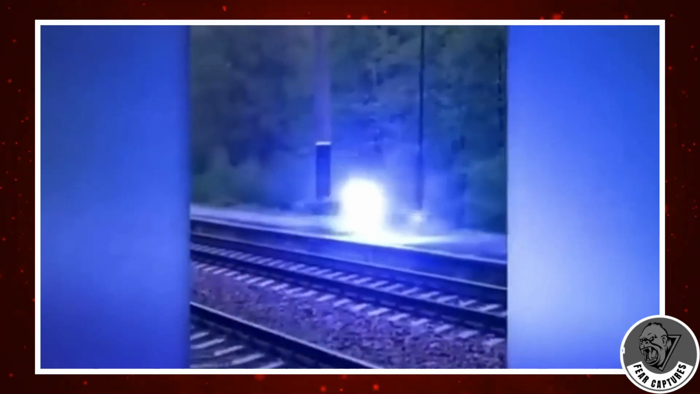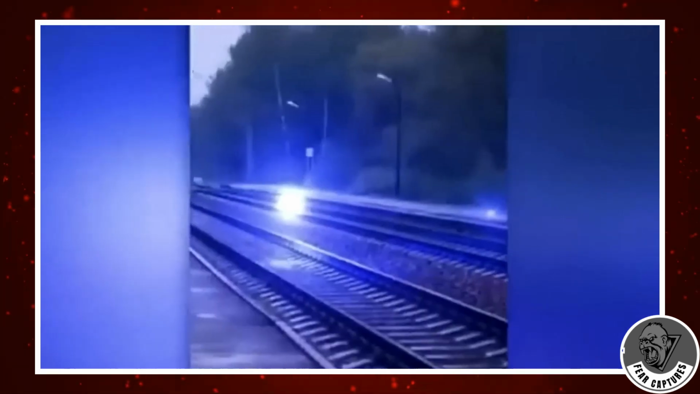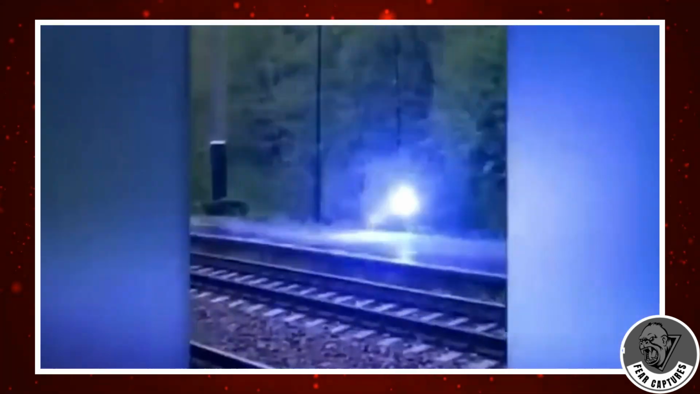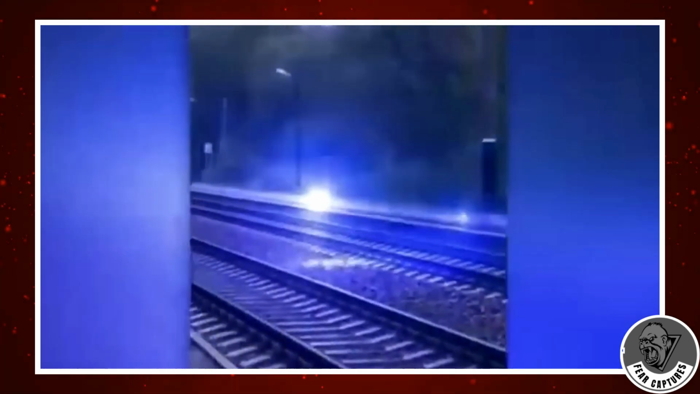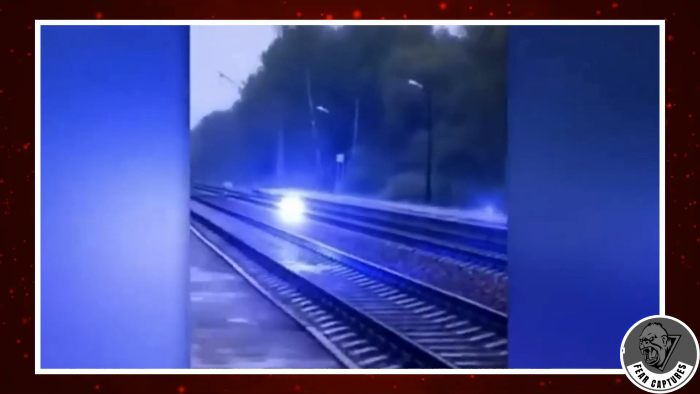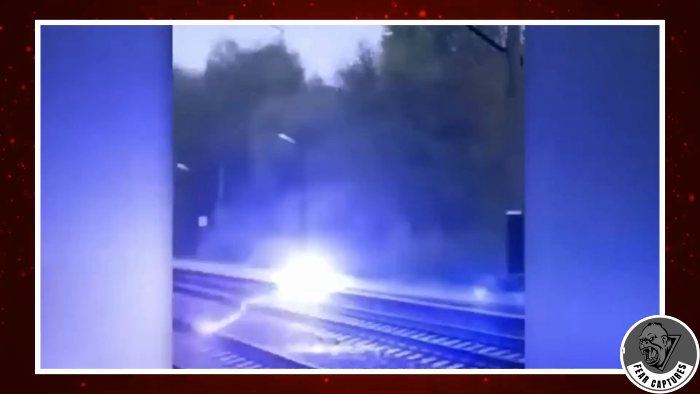Behold, what may appear as an orchestrated illusion is, in fact, a glimpse into the enigmatic world of ball lightning. Beholden to the tracks of this railway lies a rare spectacle, the elusive dance of ball lightning. Scientists and onlookers alike remain confounded by its elusive nature, lacking a definitive explanation for its existence. Theories abound, yet the mystery persists, defying comprehension with each flicker across the horizon.